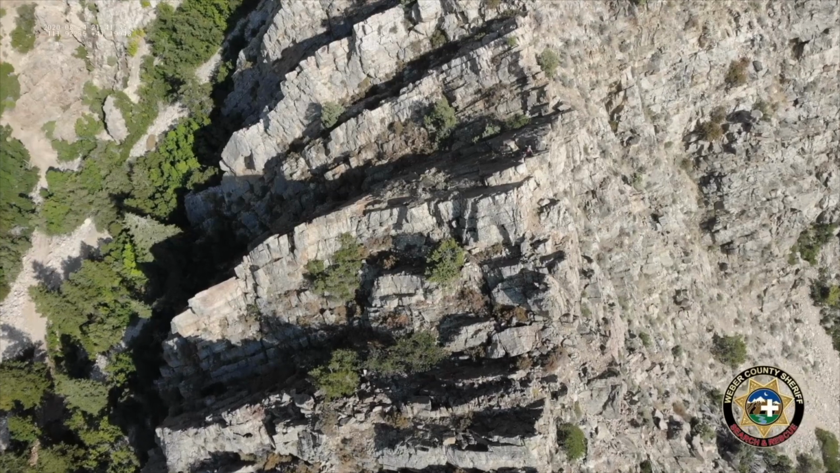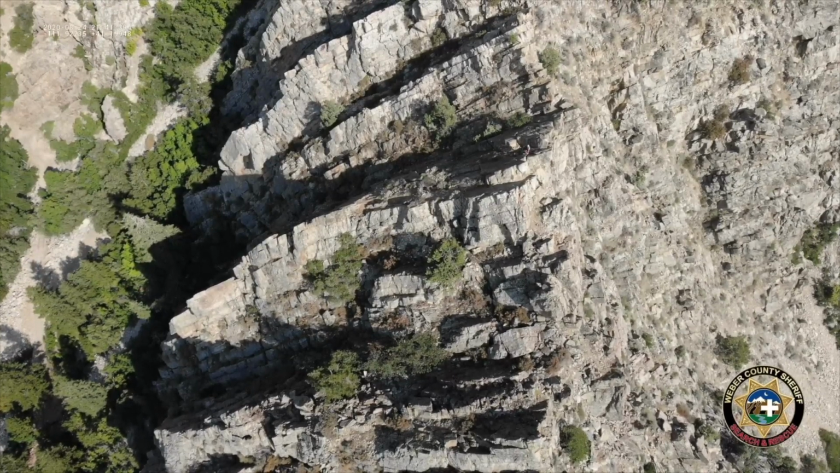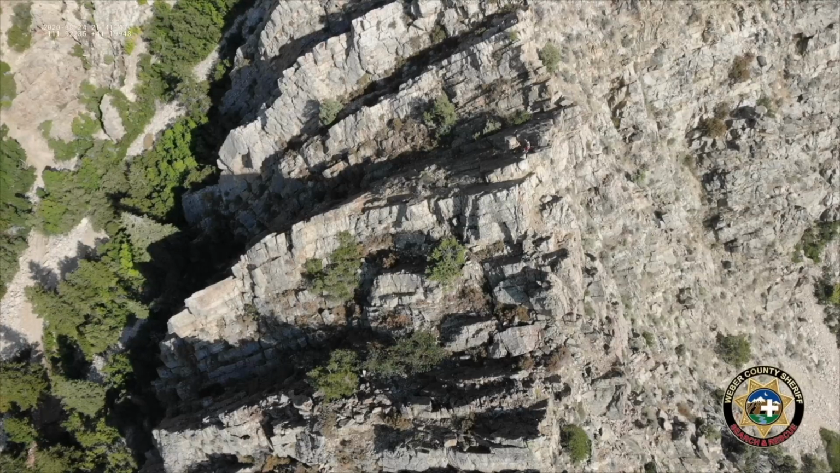Now, speaking of saving lives, give me a rough estimate of how many lives you've saved, or how many lives have been helped by drones in general. Well, the way that we deploy drones in Weber County, we usually have a different role that we play during every single mission. Sometimes when the drone shows up on scene, we are a hasty search mechanism. We are a tool to get out there and try to find our patients as quickly as possible, and also to get good coordinates with our latitude and longitude.